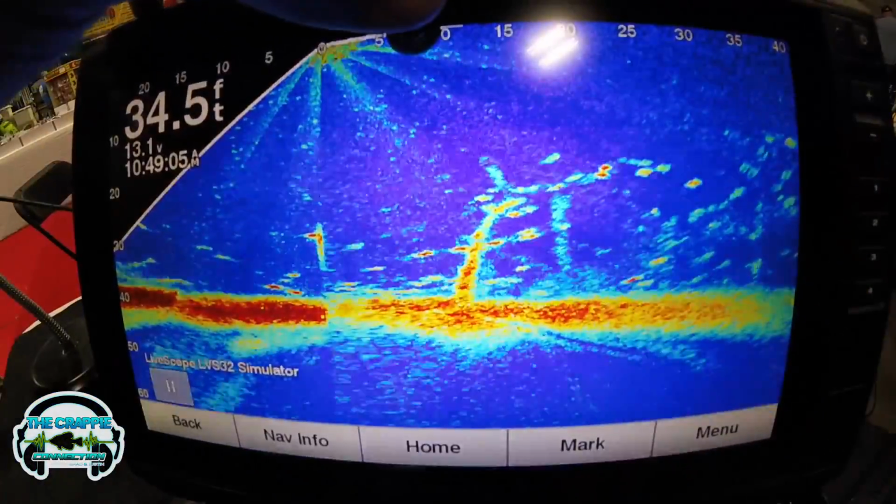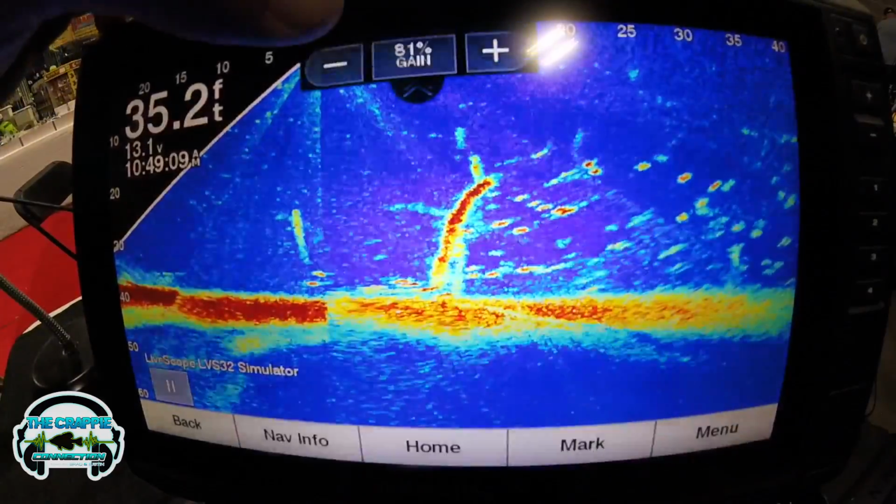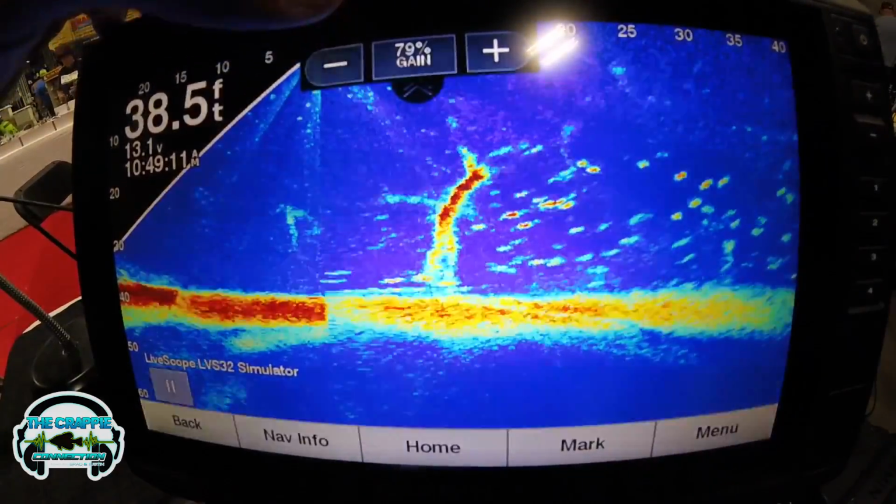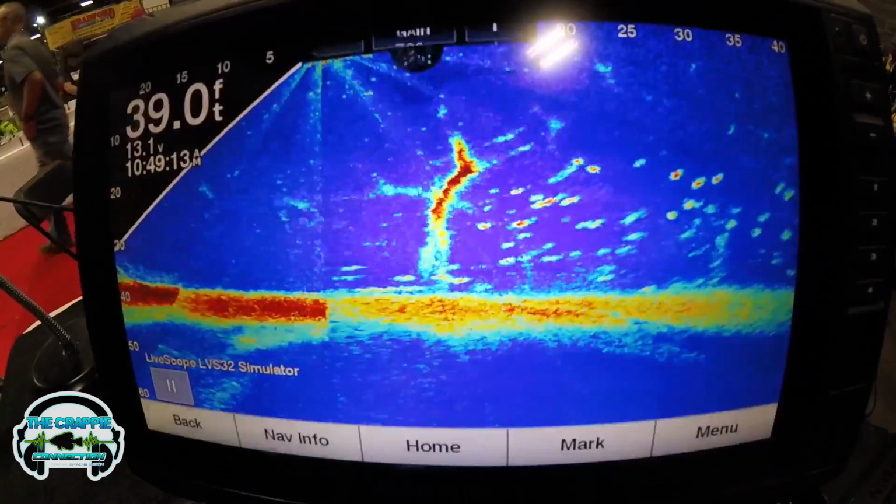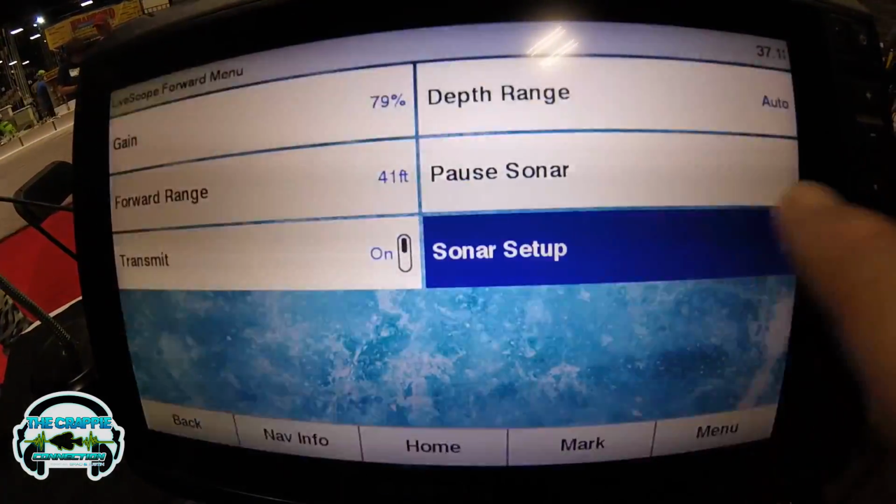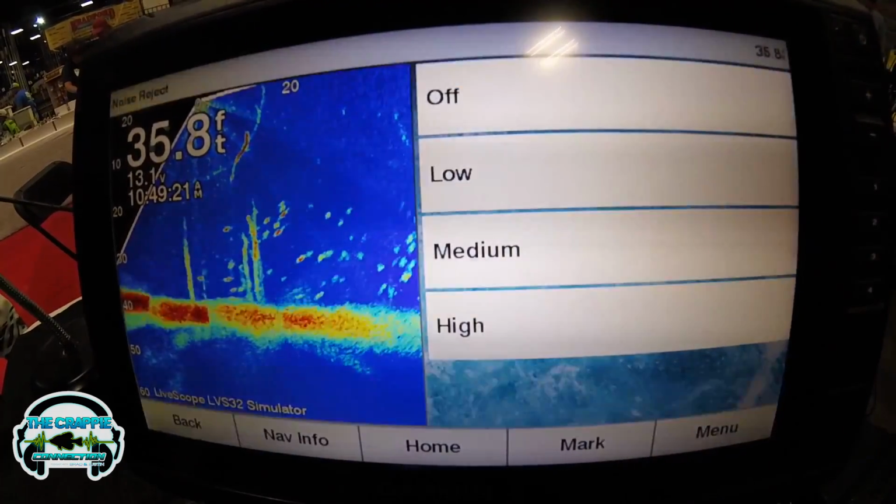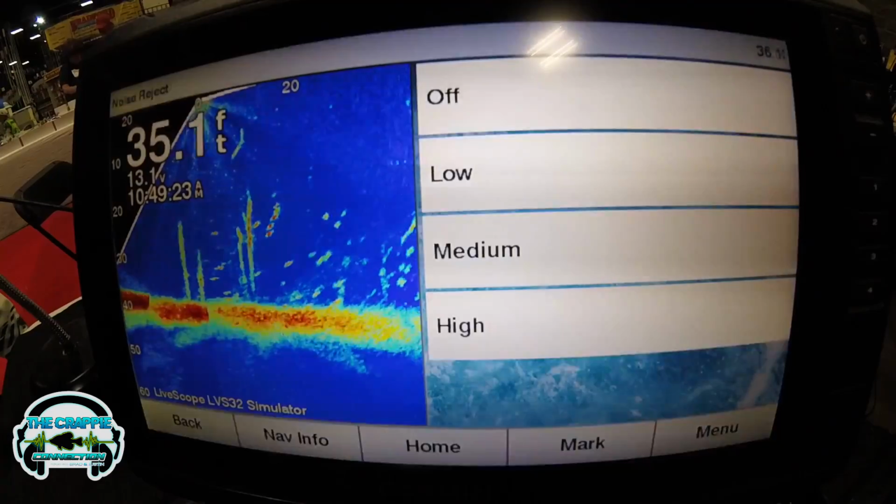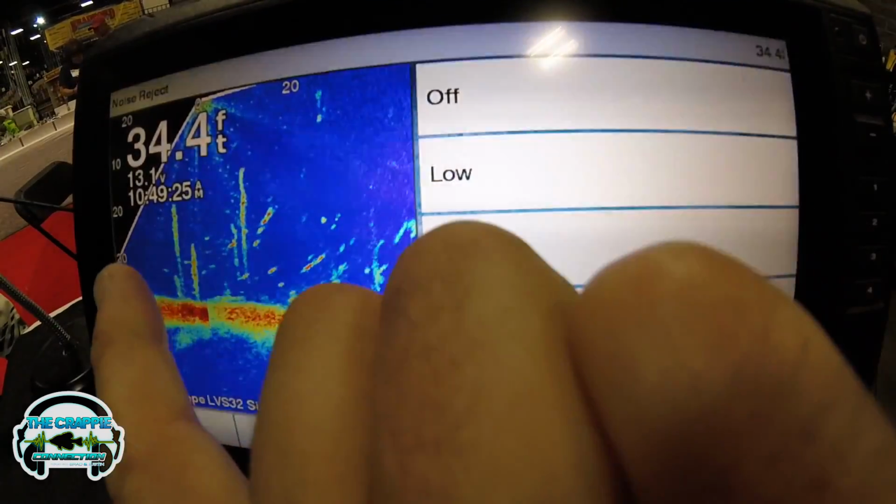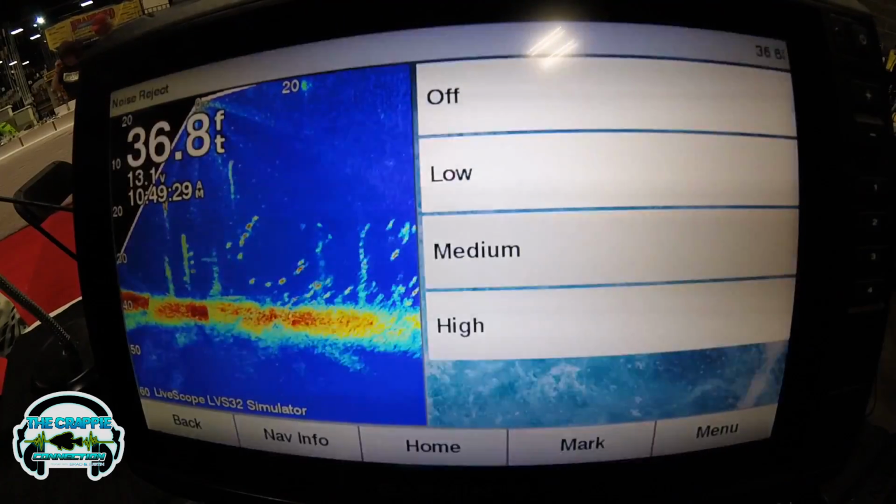Once you still have your jig on the screen, after you've run your gain down where you took some of the noise out, you're going to come over here into menu, sonar setup, and start with your noise rejection. That's another filter. The thing to remember about this one is that it's a broad filter for the whole screen, and that will make sense in a second when I get to the secondary filter.